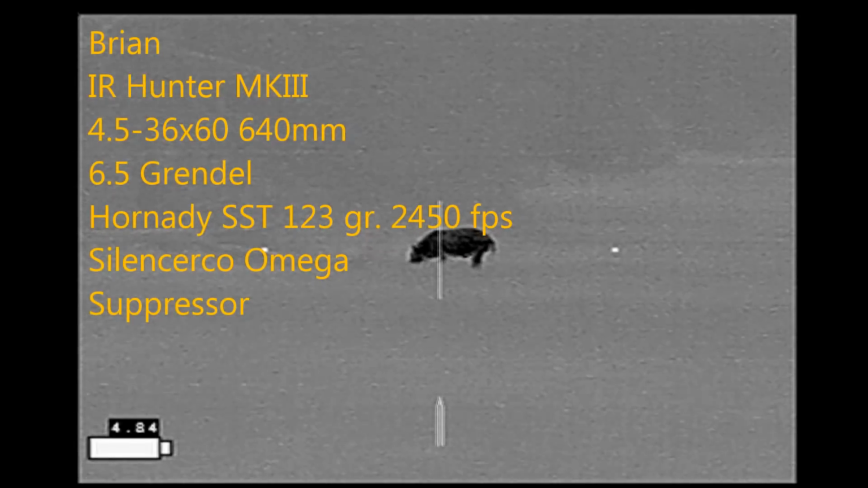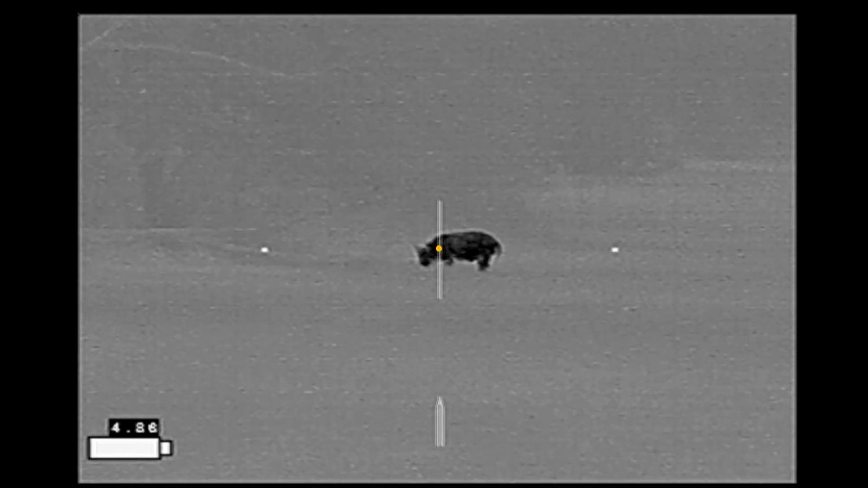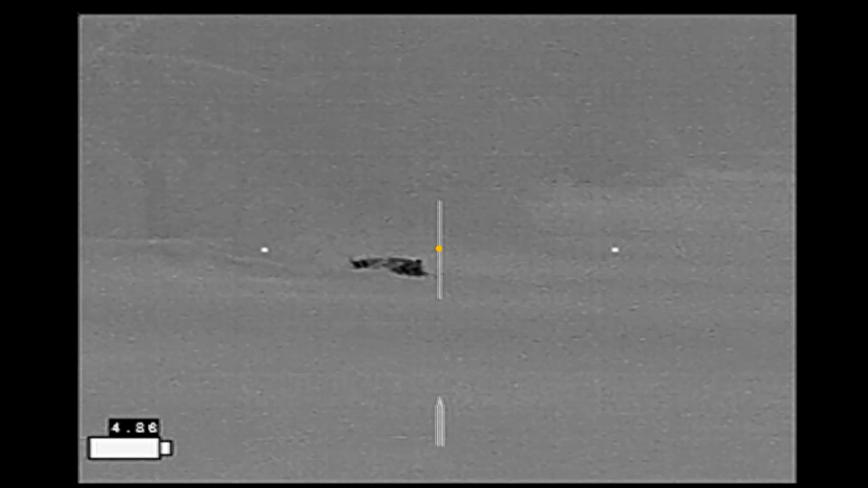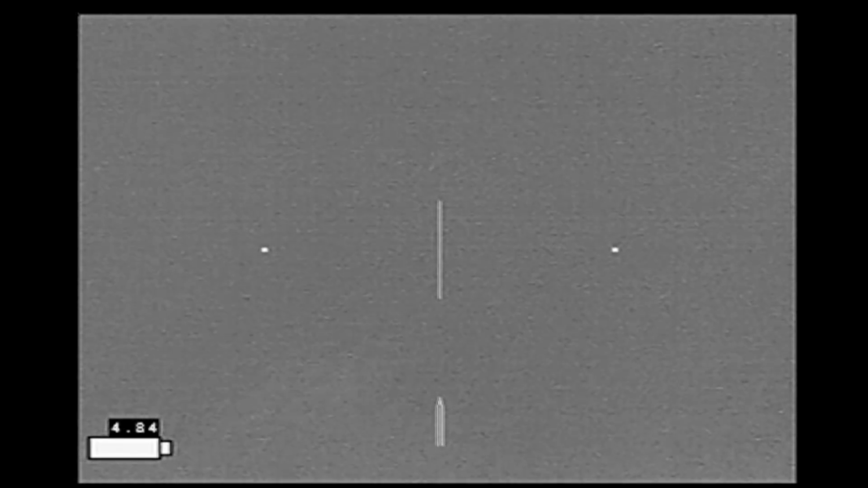Here's the view from my rifle. I'm providing backup to Ben. 3, 2, 1. And the hog goes right down. Good job.